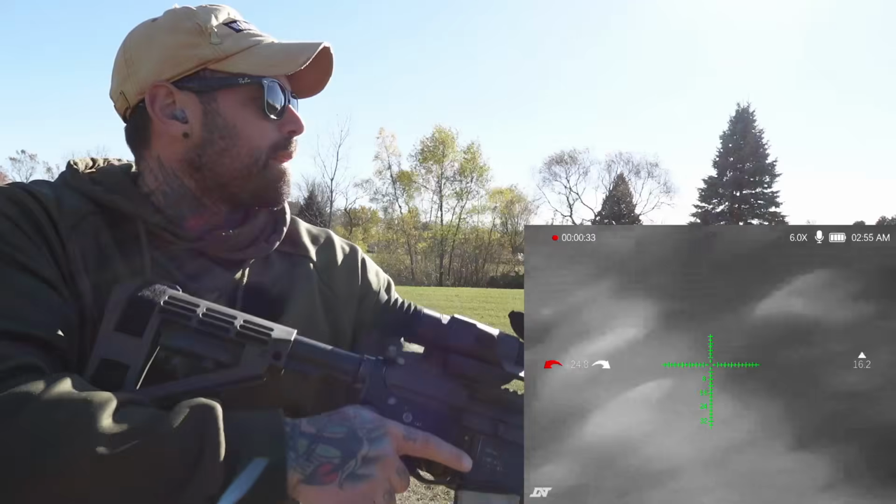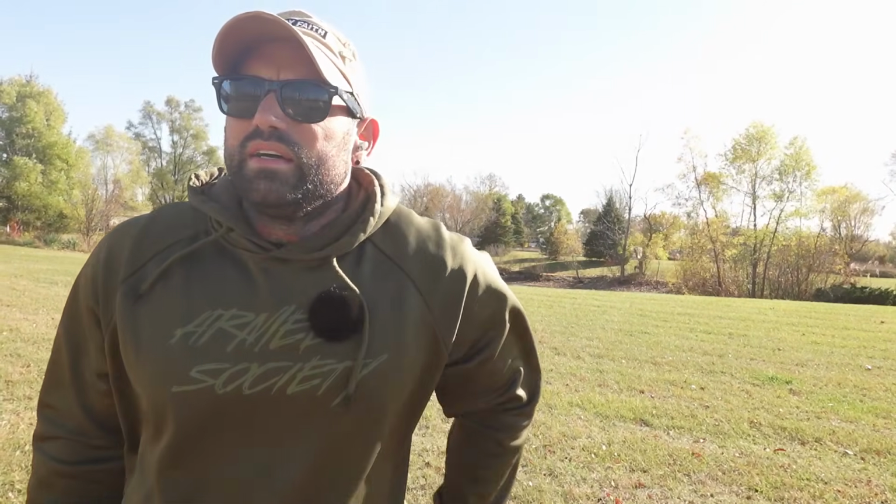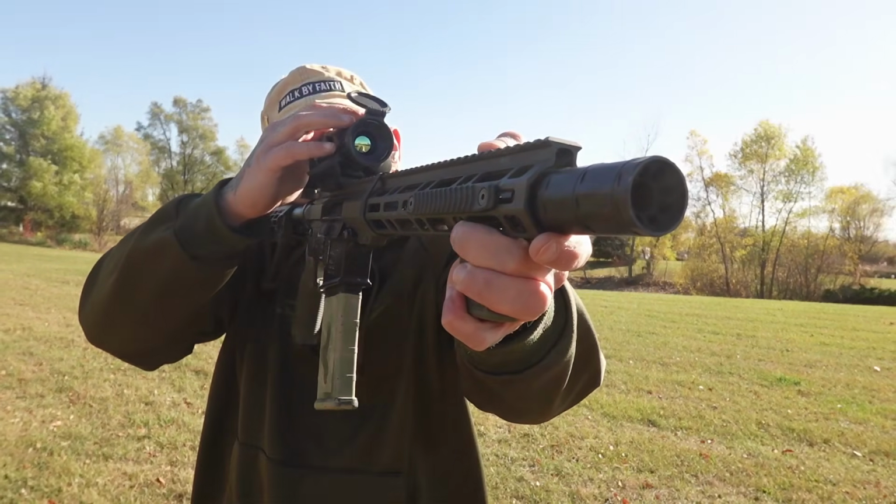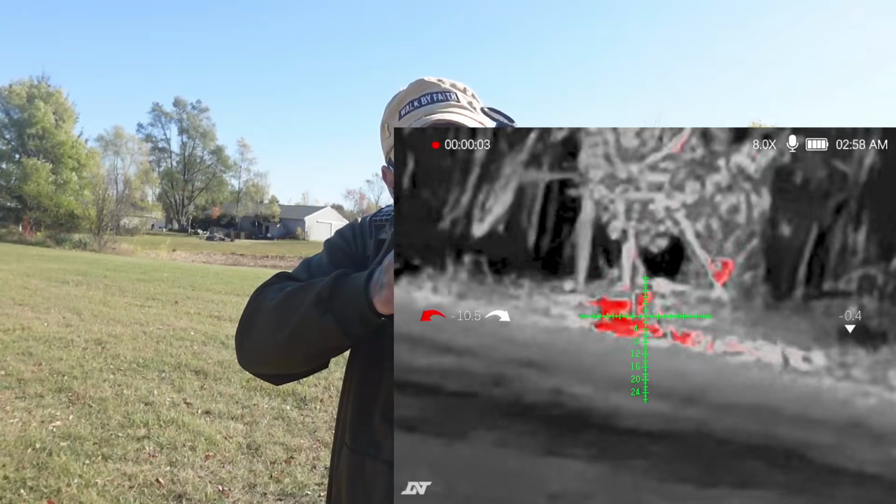There we go. So there's one. Wait for this wind to die down. Yeah. Oh, there you go. There's some geese down there. Turkeys. Are they turkeys? Yes. Matter of fact, let's see. Look at all the birds over there.